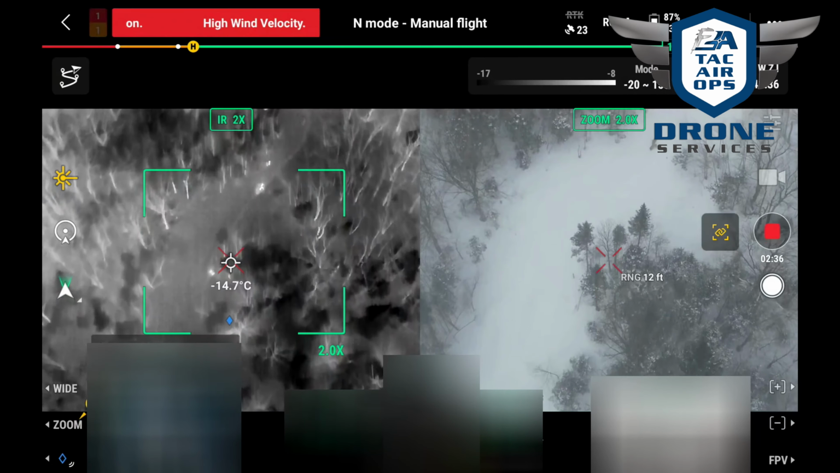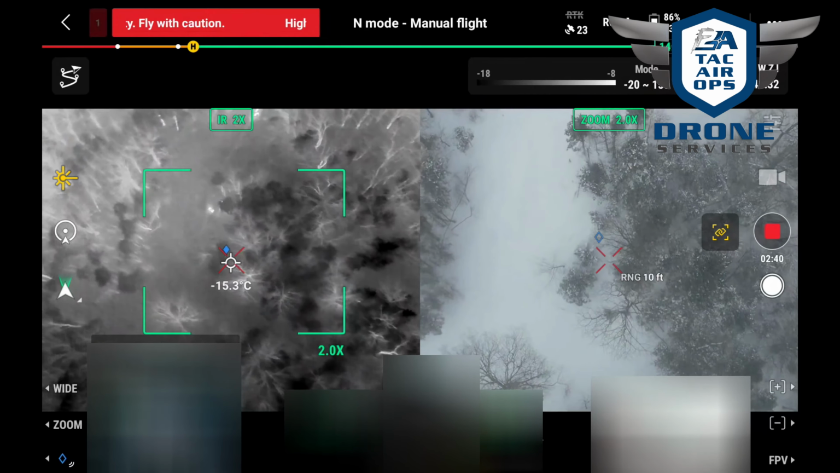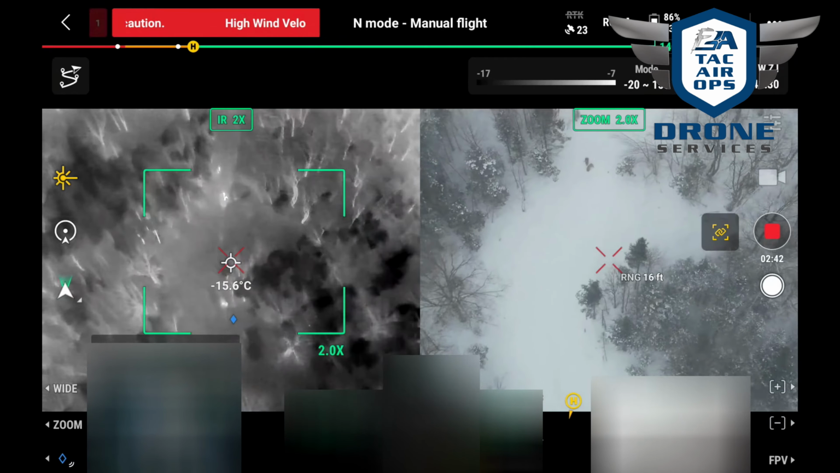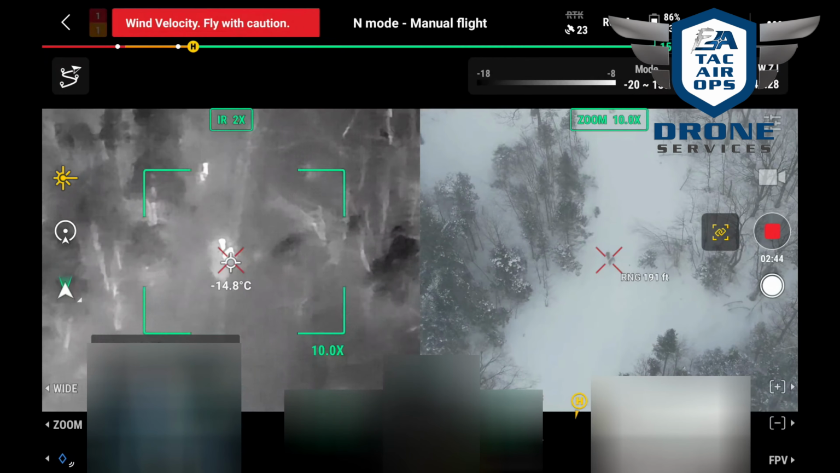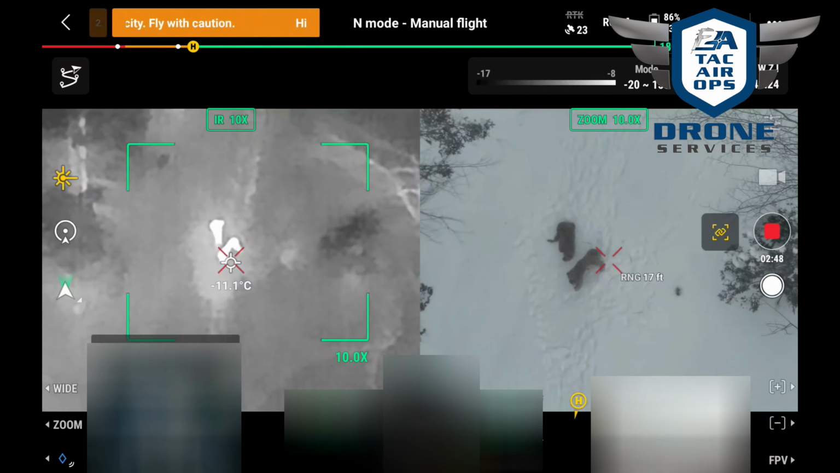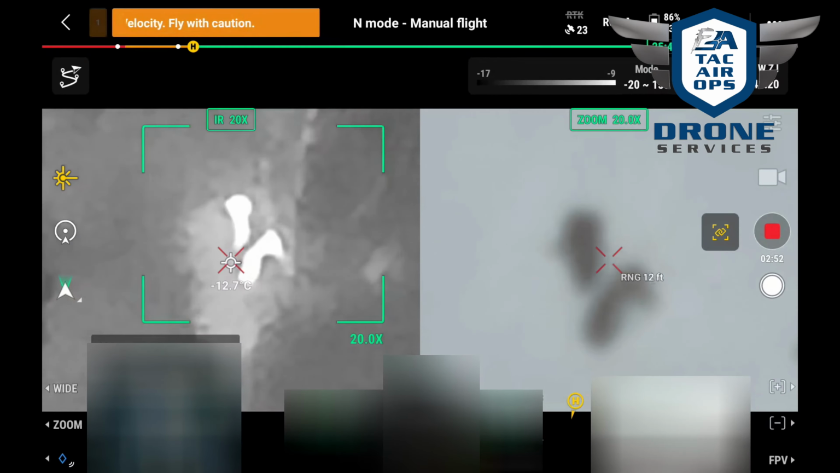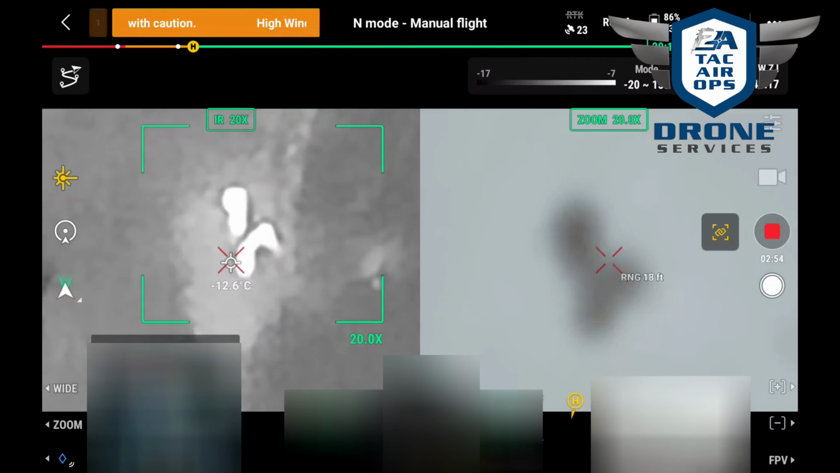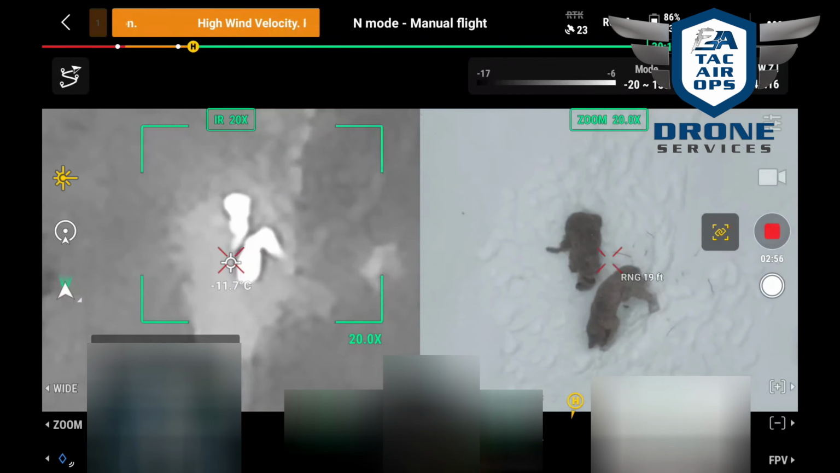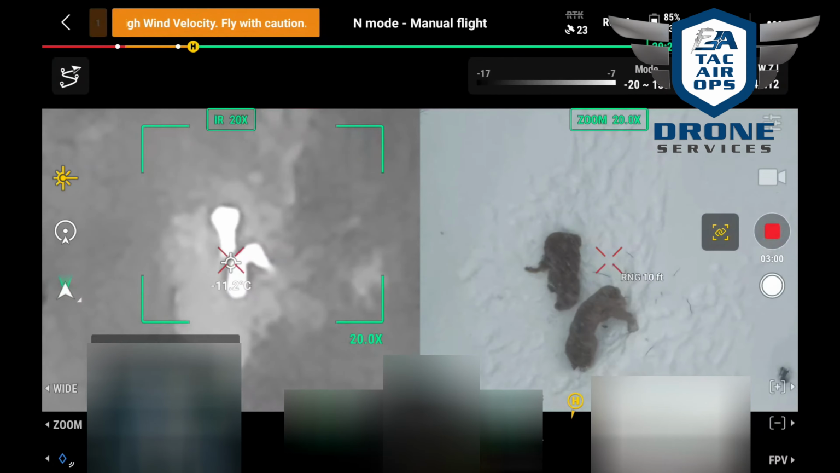Oh, no. There they are. Are they moving? I mean, they were. Oh, yeah.